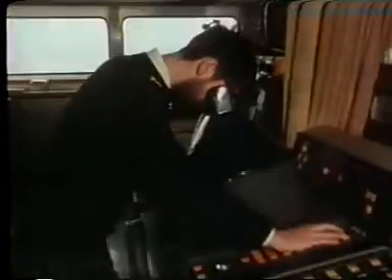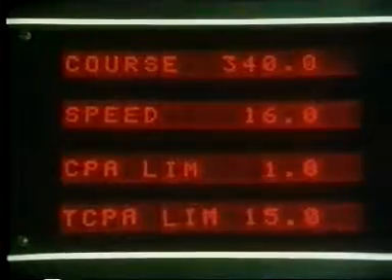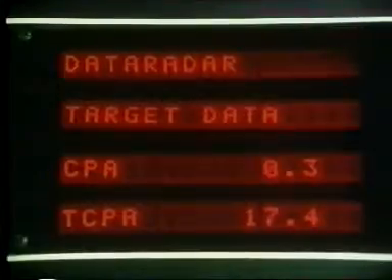So the ARPA provides a wealth of information on a great number of targets. Close quarter warnings, vectors, past positions, as well as the readout, in this case shown on a separate panel. All this information is updated with every sweep of the antenna.